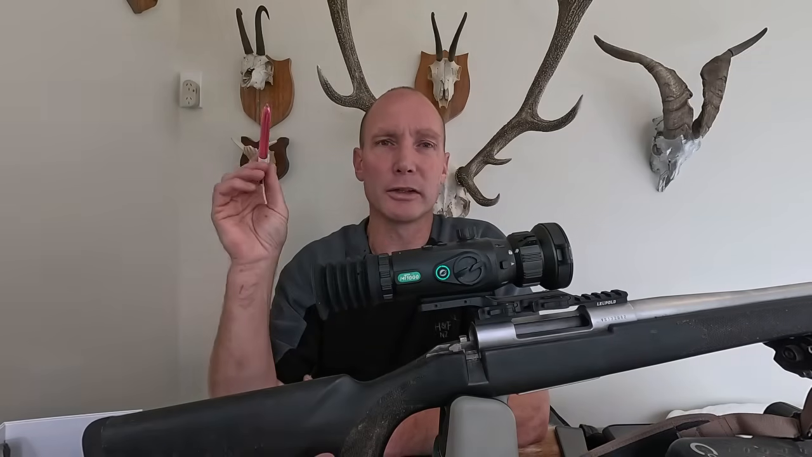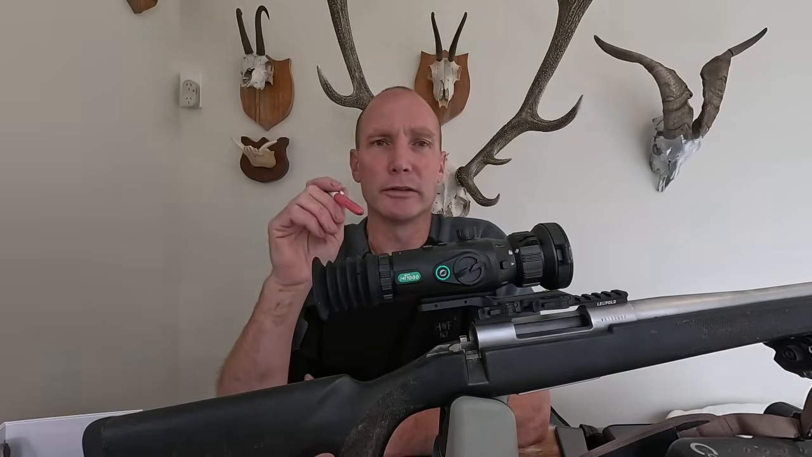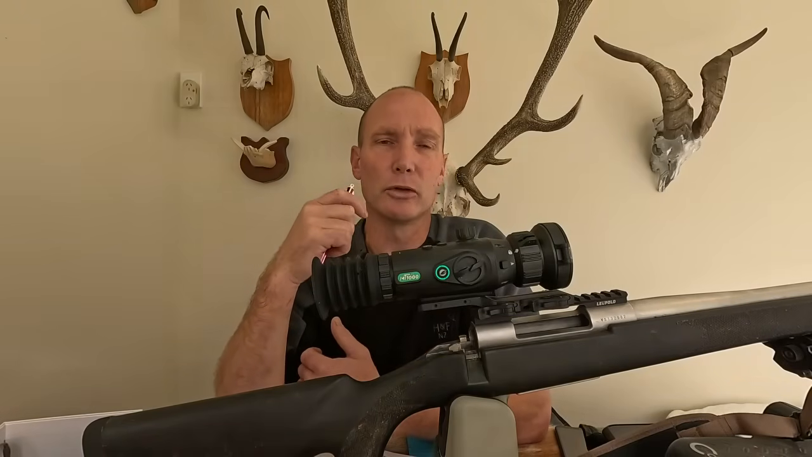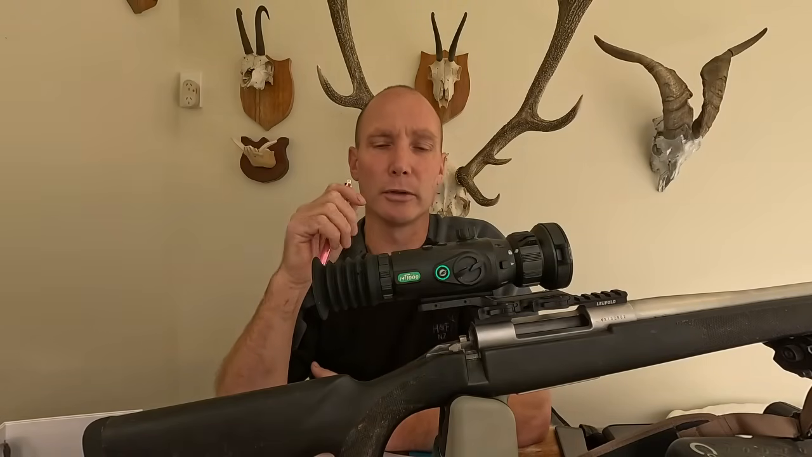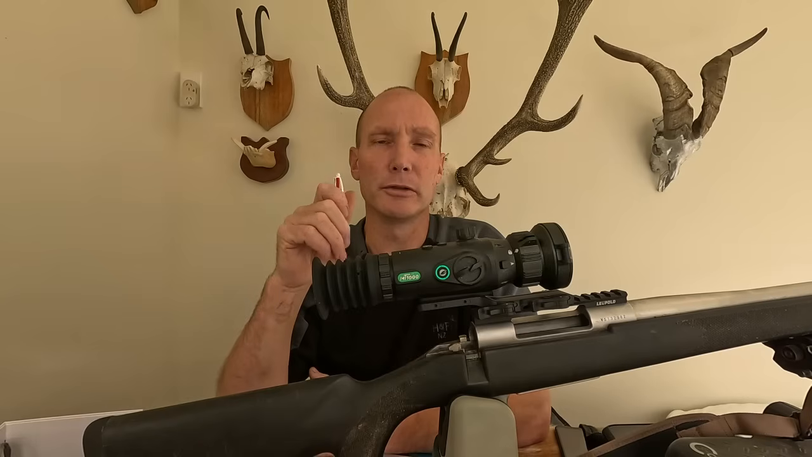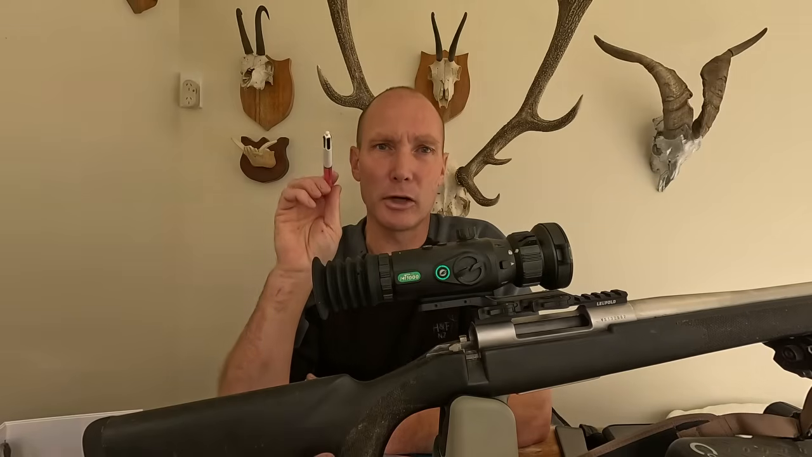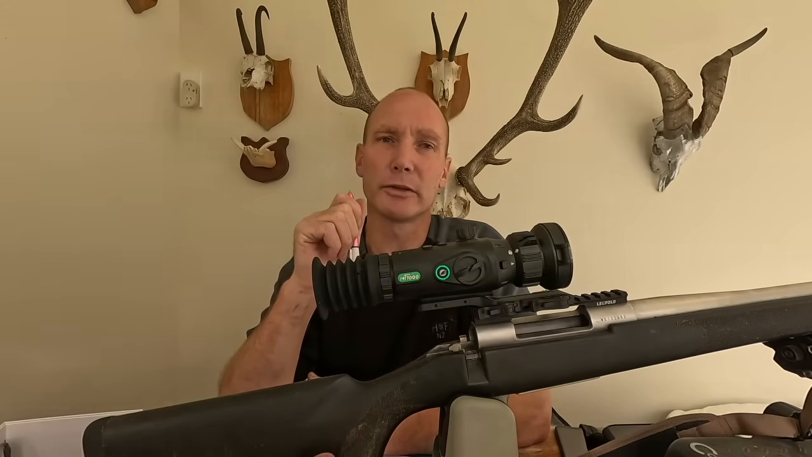With this thing here, like you see in the video earlier, those deer just standing there. They don't know what the hell's going on. It was almost total darkness at night. There was a little bit of moonlight around, but they're oblivious to you being there. So they're standing there quite calm in the dark. If a light comes on there, they're gone. You only get a couple of seconds to take your shot.